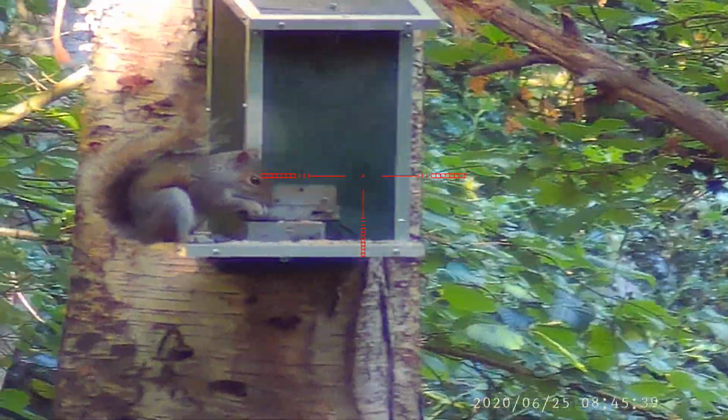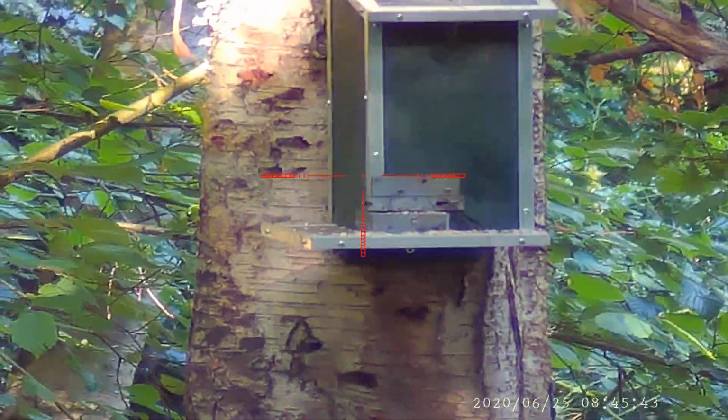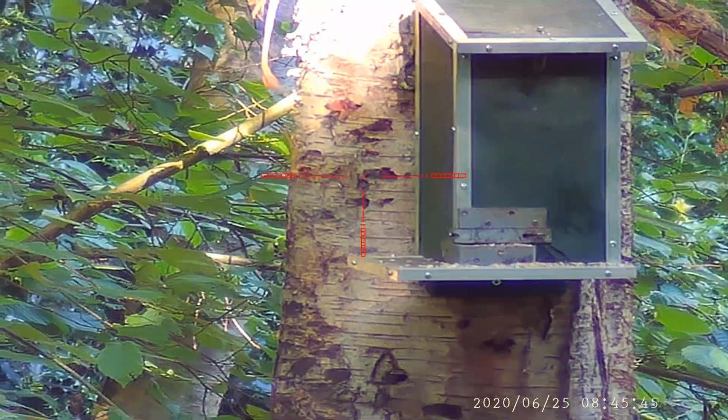As I crept through the laurels to the point where I normally shoot, I saw this squirrel already up on the feeder, so I got the gun out and actually shot this one freehand.